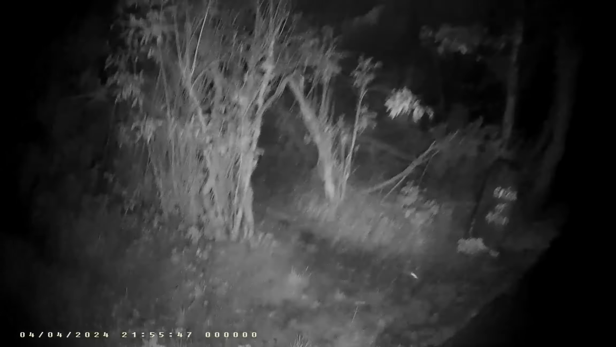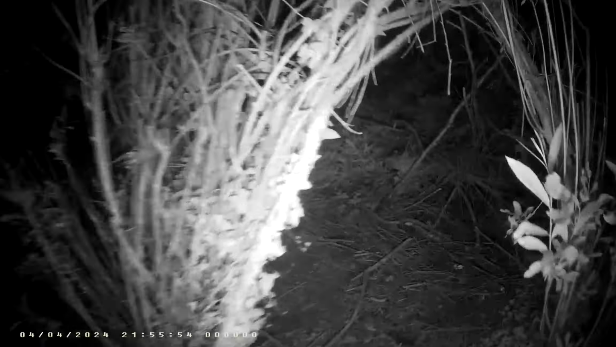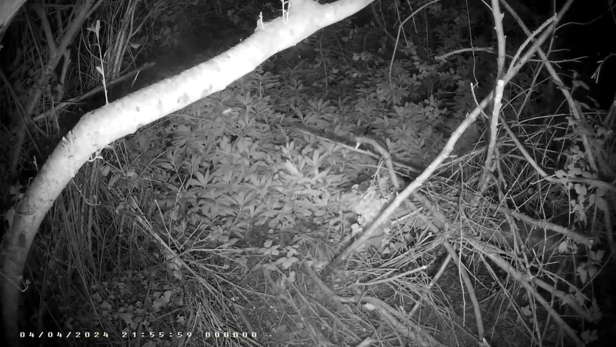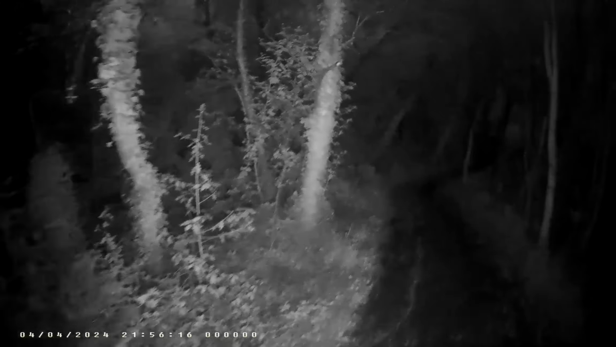There's the little hut made out of willow trees that are planted in a circle, but it's gone to the dogs. It's completely fallen apart. The back of it is just completely disintegrated. Maybe it happened during that storm a couple of months ago.